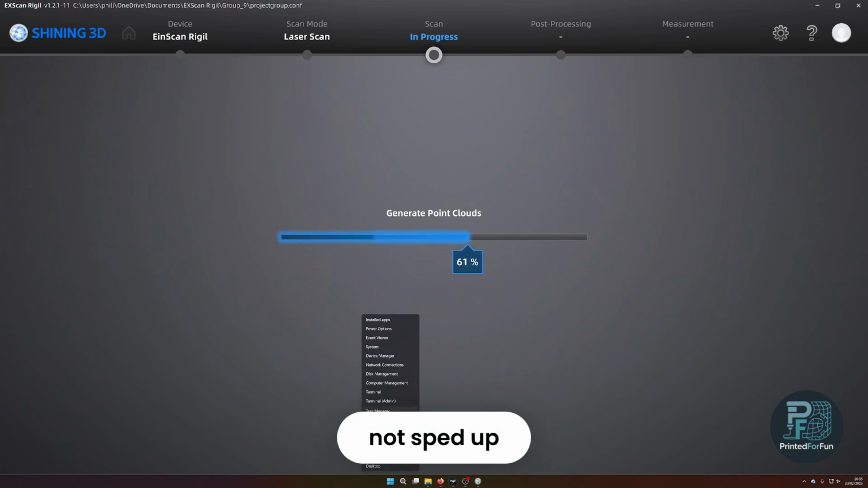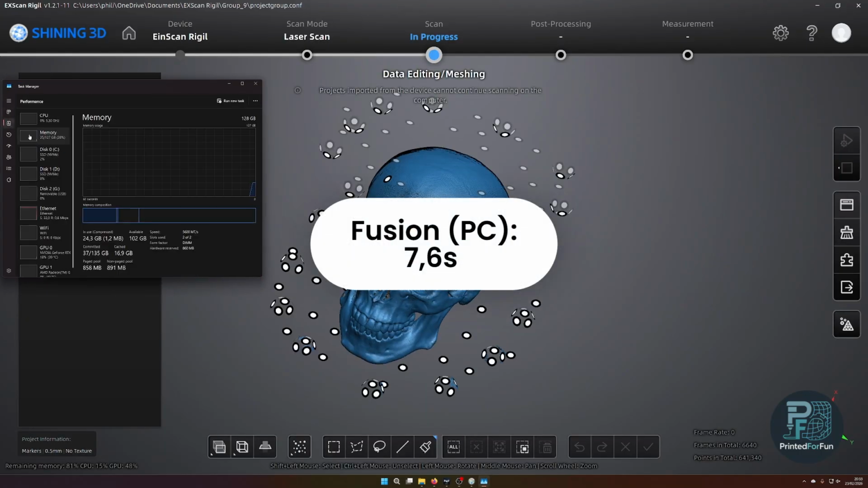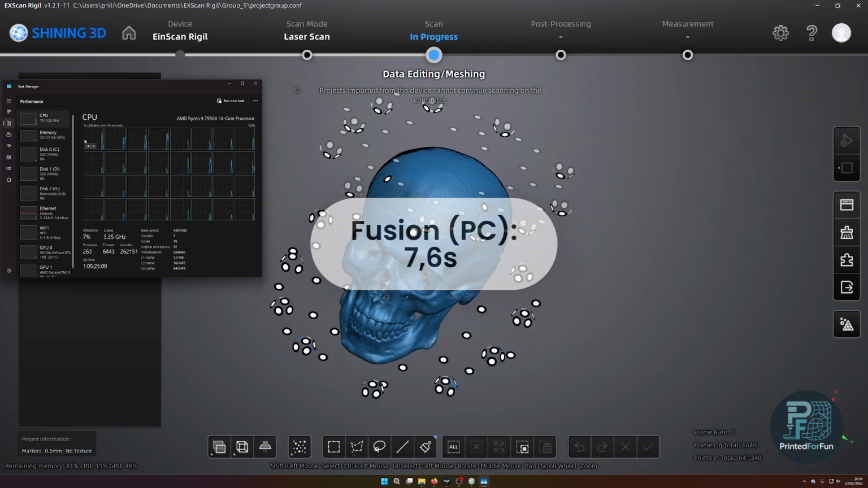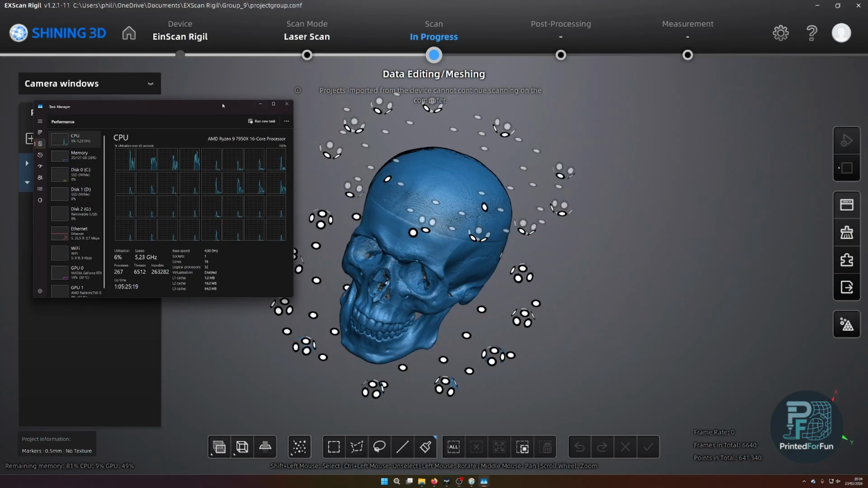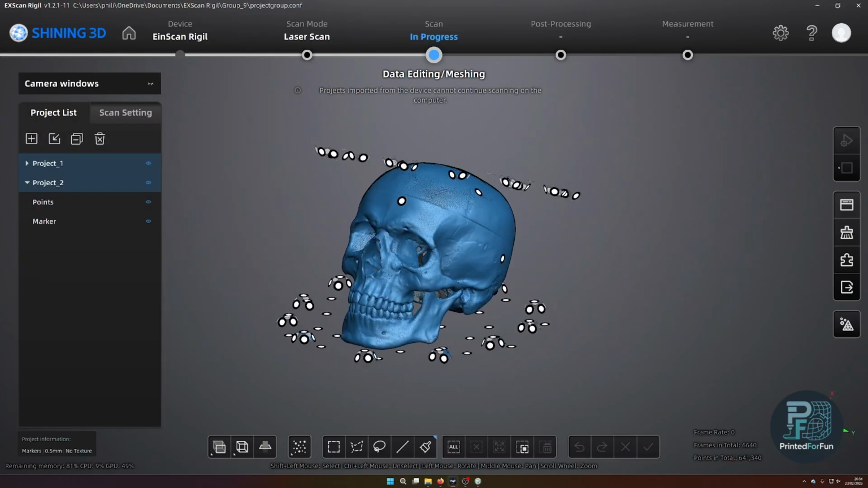What's quite nice, I would say, is that the ExScan Rigil software is actually the only software that's really using all CPU cores with all the might they have. I'm having a 16-core processor like the Ryzen 9 7950X, and in very large scans, I feel my PC hang a bit because all cores are under 100% load.